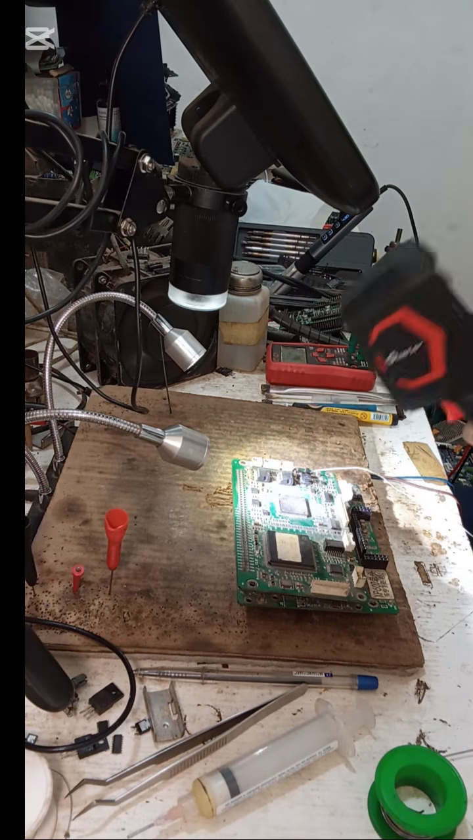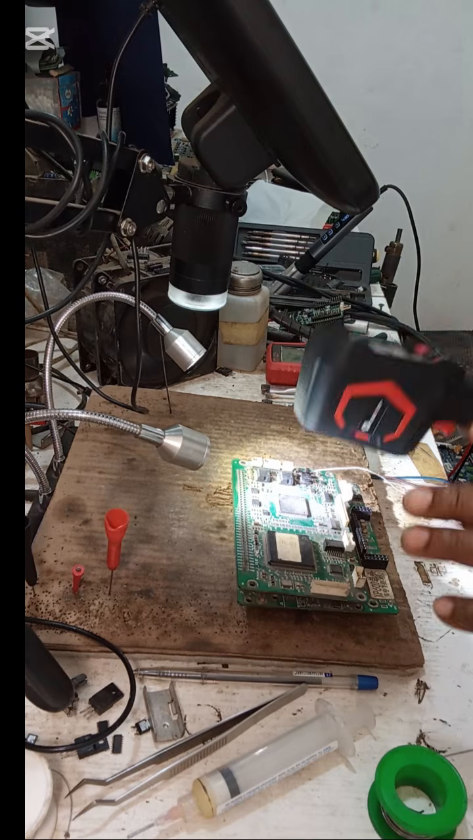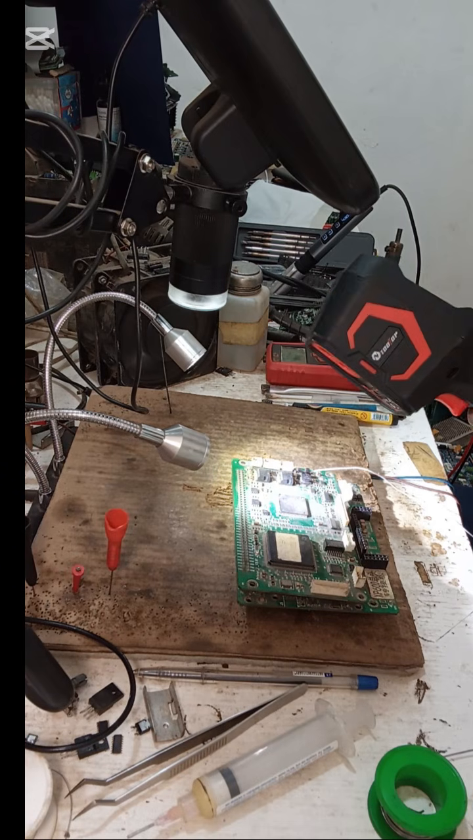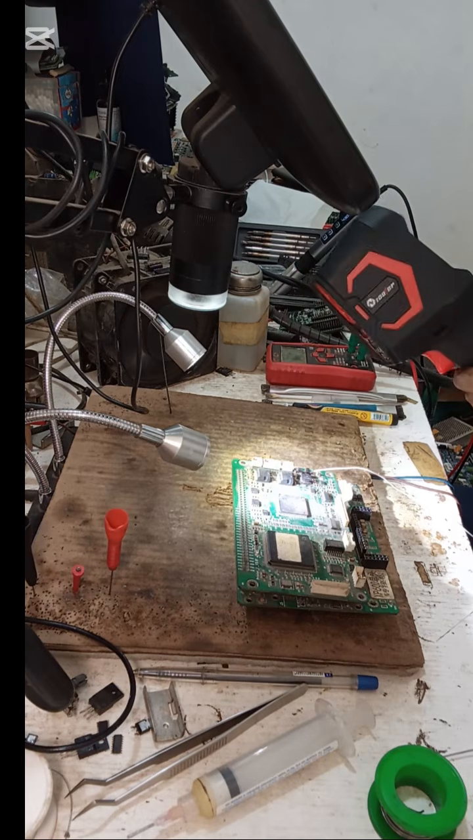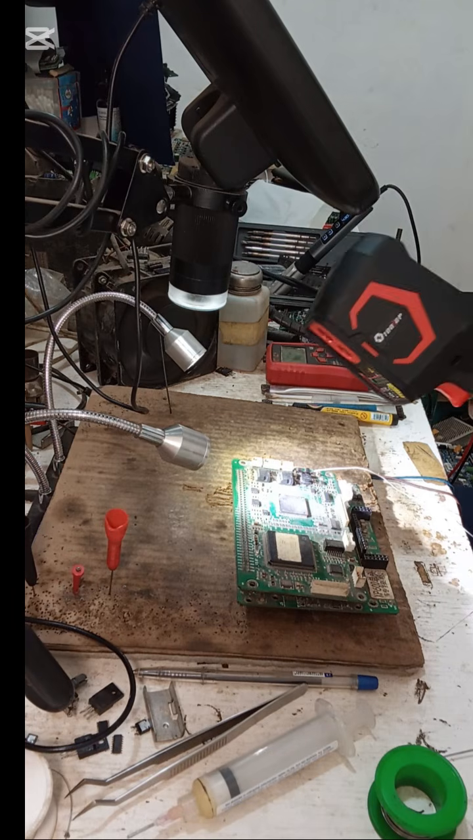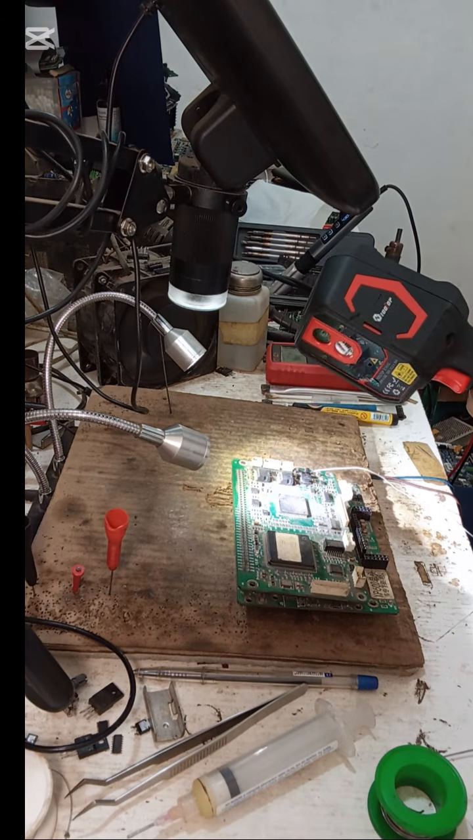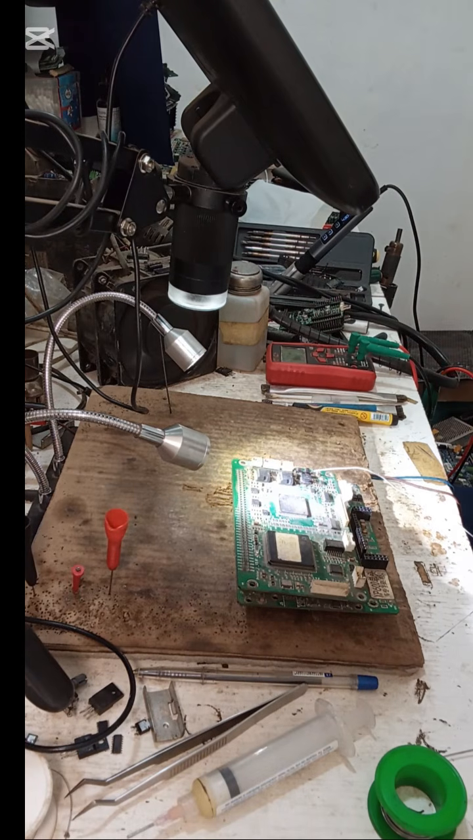It is packed with a lot of professional features that you will see on most very expensive thermal imaging cameras. Those cameras cost thousands of dollars, while this one is a few hundred dollars. So that is it.